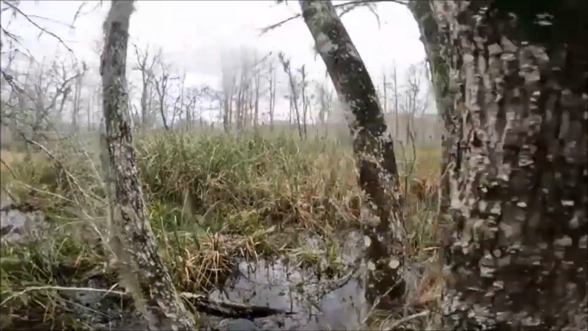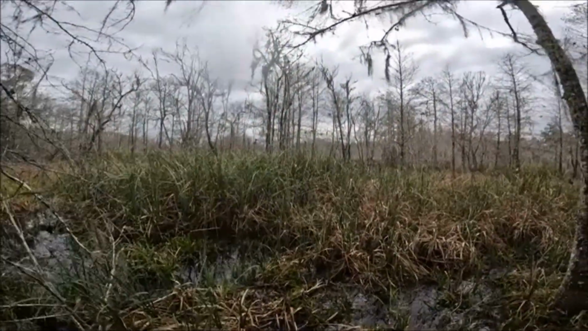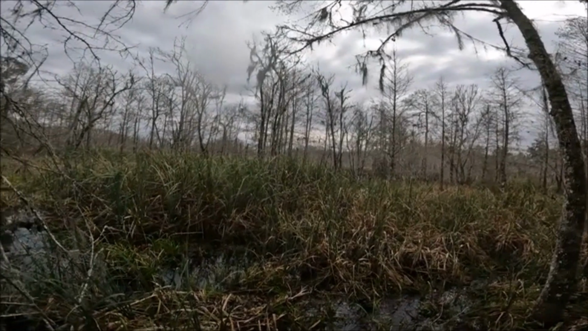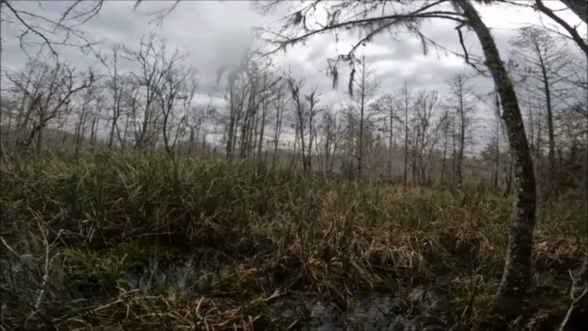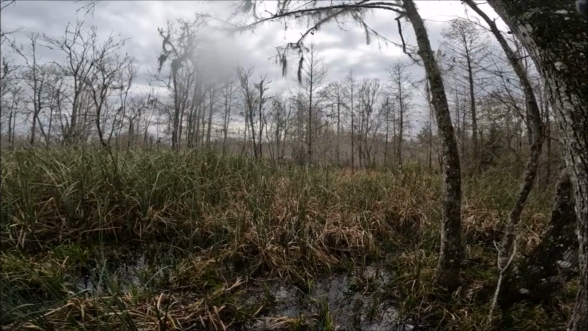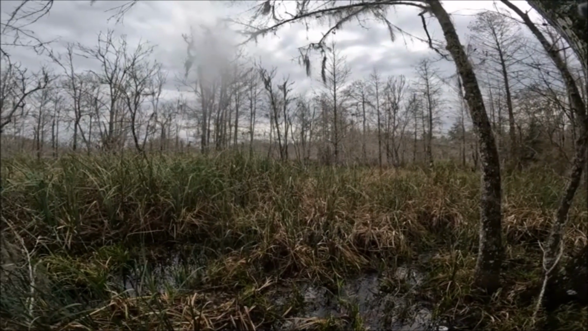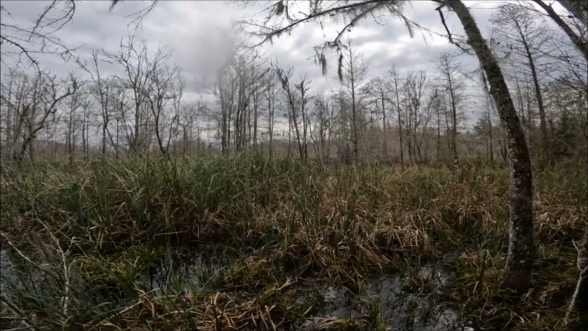And you can see all the big swamp that's leading back into there. That's all a big swamp back in there. Huge swamp. Gator City too, I know. You can hear them out there grunting. There's some big gators out here, believe me. I've seen them. But you always got to be watchful.